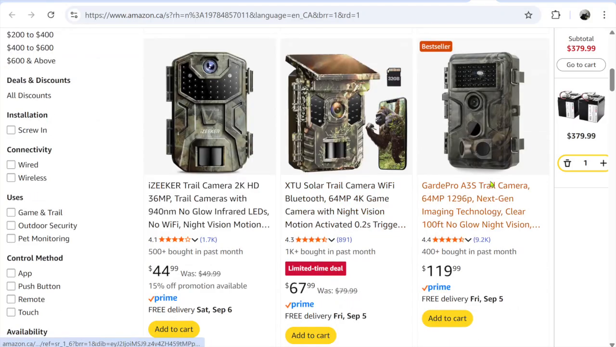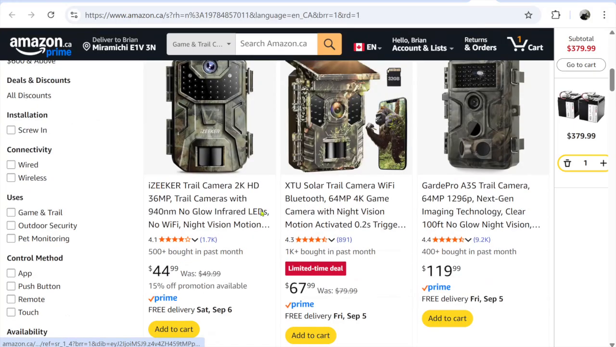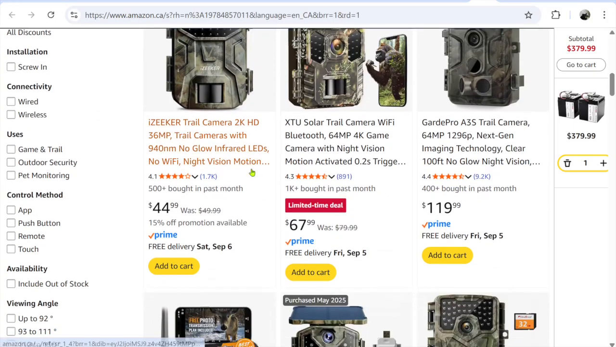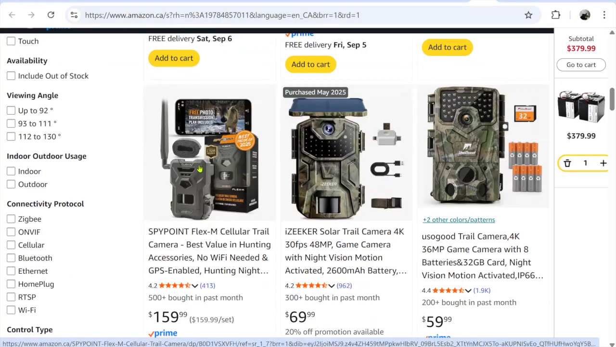But you can see price ranges here. Obviously, you get what you pay for. The top of the line cameras are more in the Brownings and so forth. Here's a Spypoint. These are the cameras that you can get a cell connection for. But everywhere I go, there's no cell connection for me. There's one or two little spots where I can actually get a cell connection, but other than that, no. A point for any of you who are in the woods quite a bit.